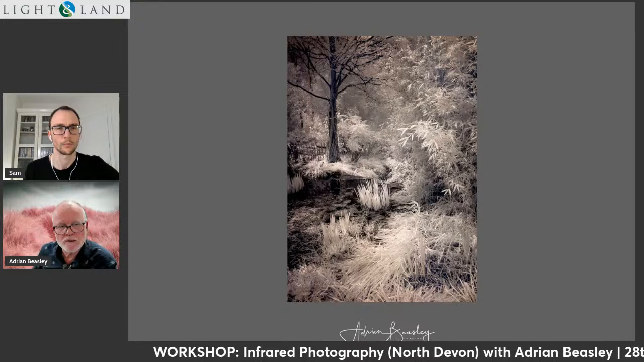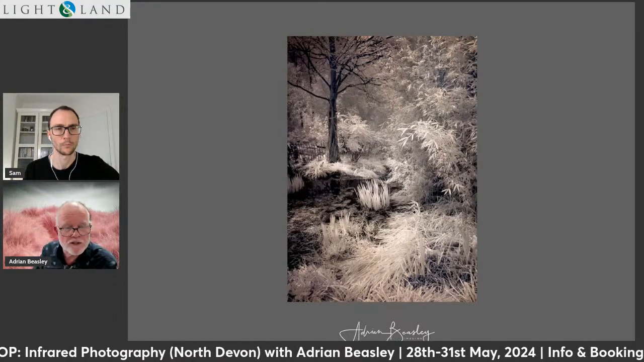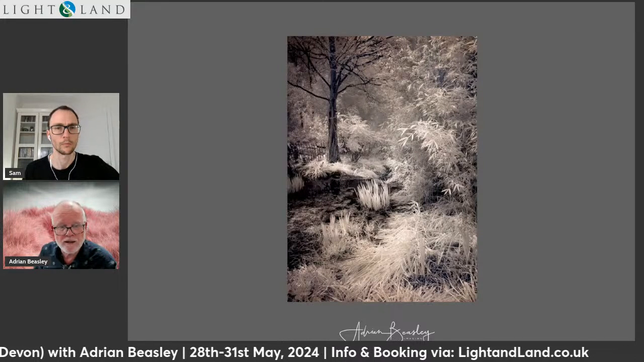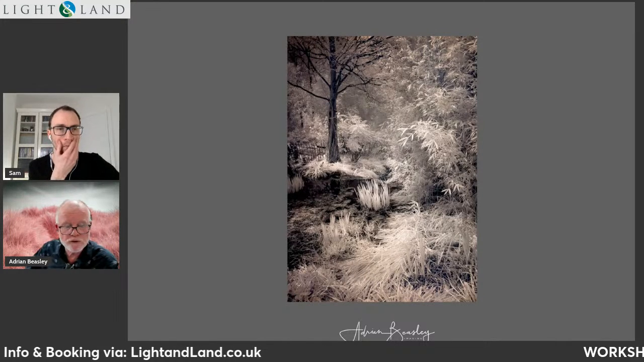And it's probably best if you shoot in one of the black and white modes so that you can see it in real time. That's quite a good idea. But it does work. And if you want a quick way in, maybe this is actually a better way to get going with infrared than even buying a filter for your SLR.